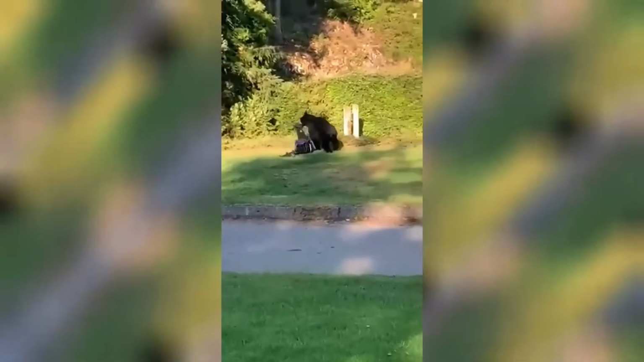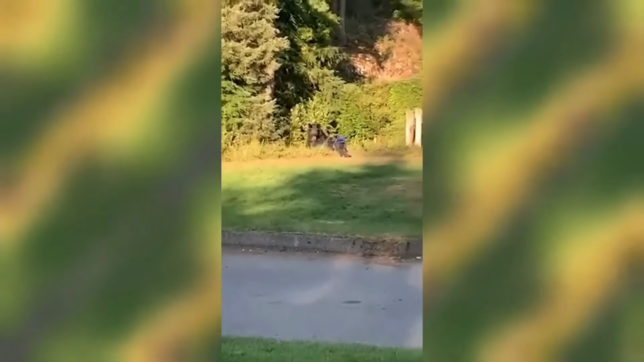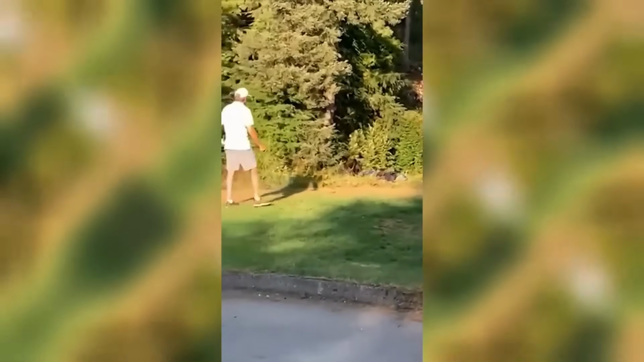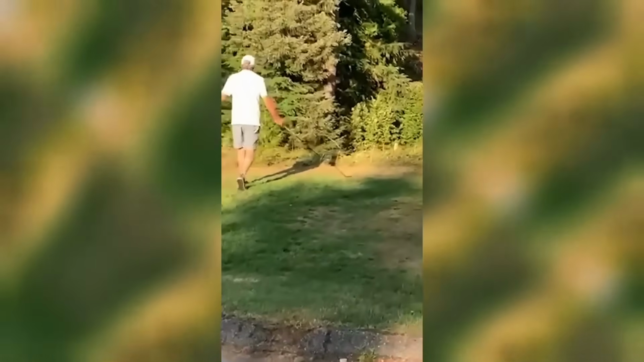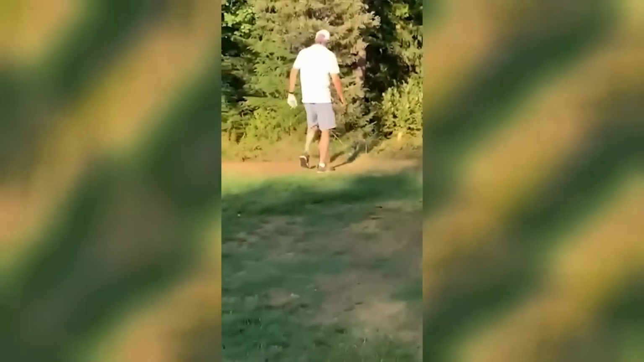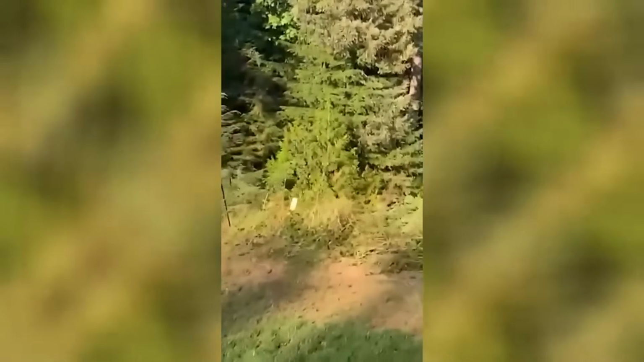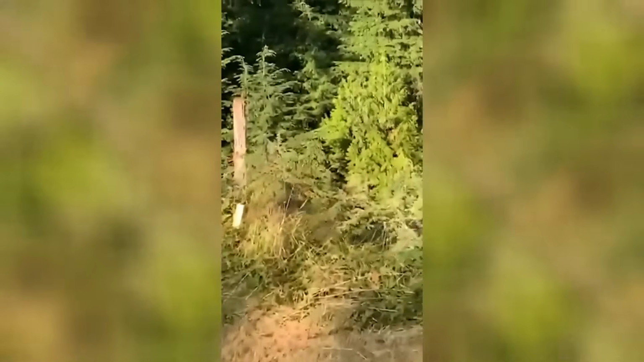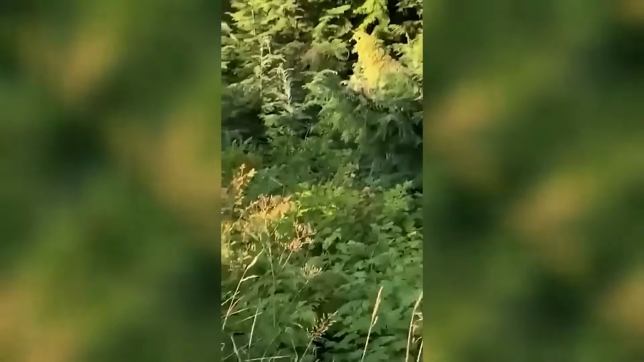Most of the clubs spilled out along the hill and right there by the cart, but the bag was nowhere to be found. This is a mountain golf course, so wildlife and bears are pretty frequently seen, but this really is a one in a million video. As for me, I don't know, man. That guy was getting a little too close to that bear. I mean, she could have charged right up that hill and we could be telling a different story right now.